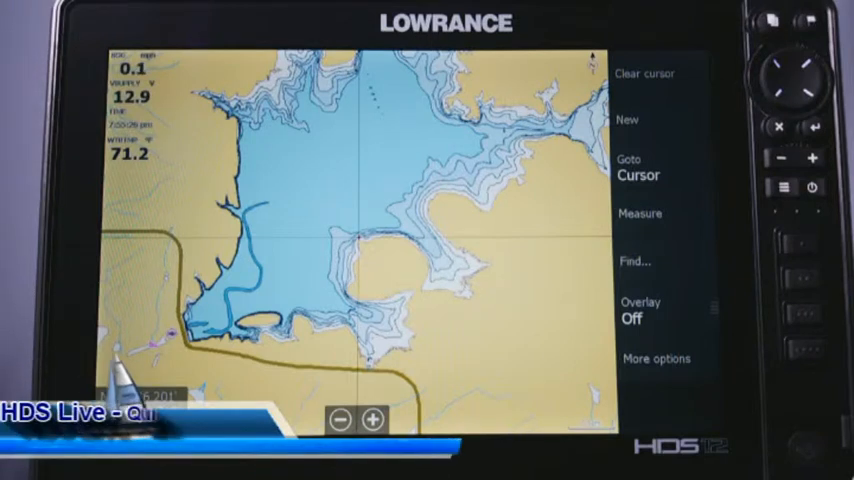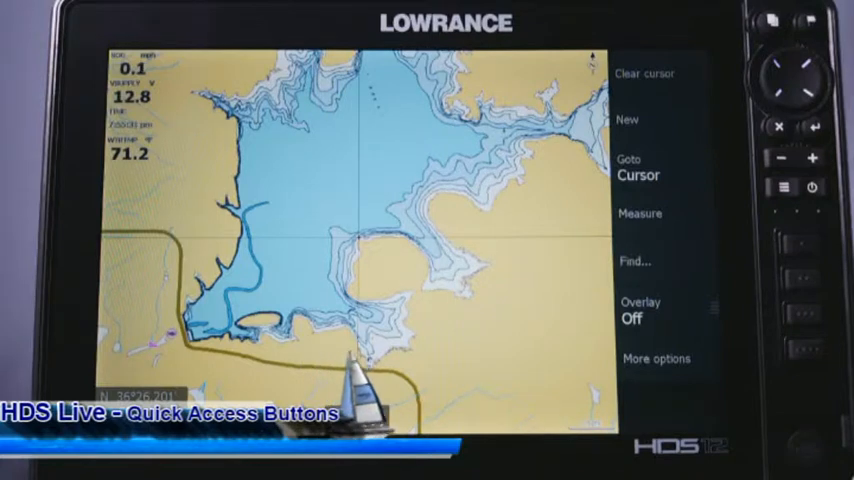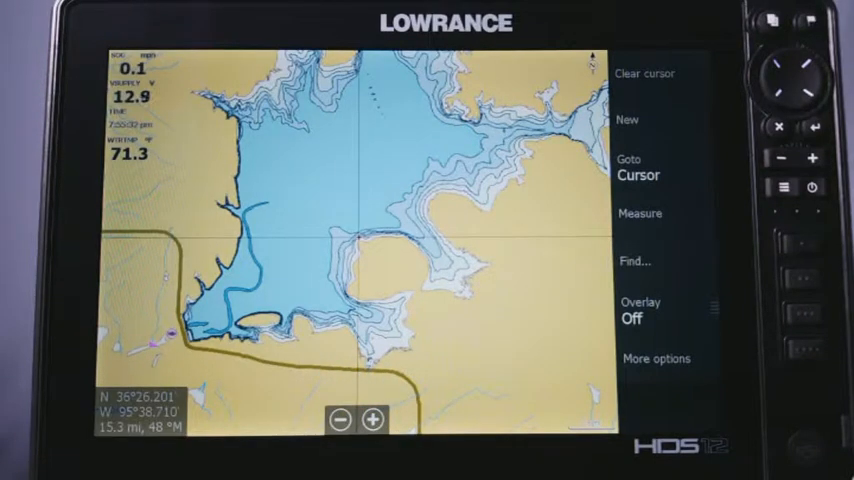I am again here with my HDS 12 Live, and what we're going to do today is I'm going to show you how to use and set your quick menu buttons. Now these are the buttons I'm talking about right here. Only the HDS 12 and 16 Live have these. These are a new feature with this particular model that they added in. I think they're actually really cool.